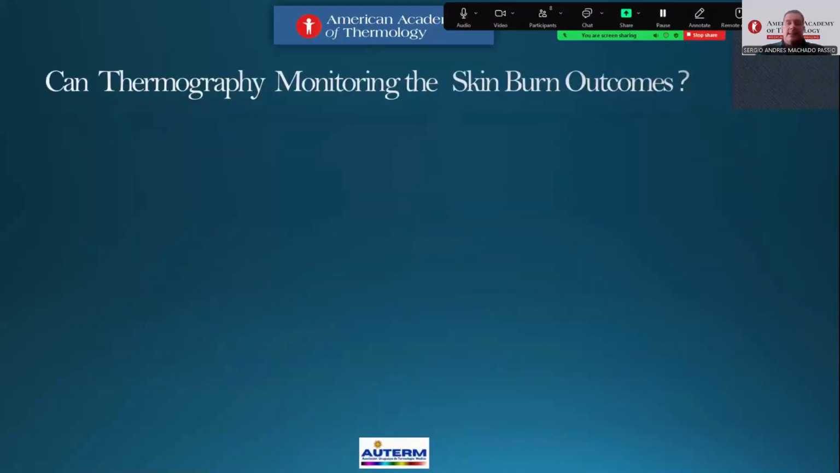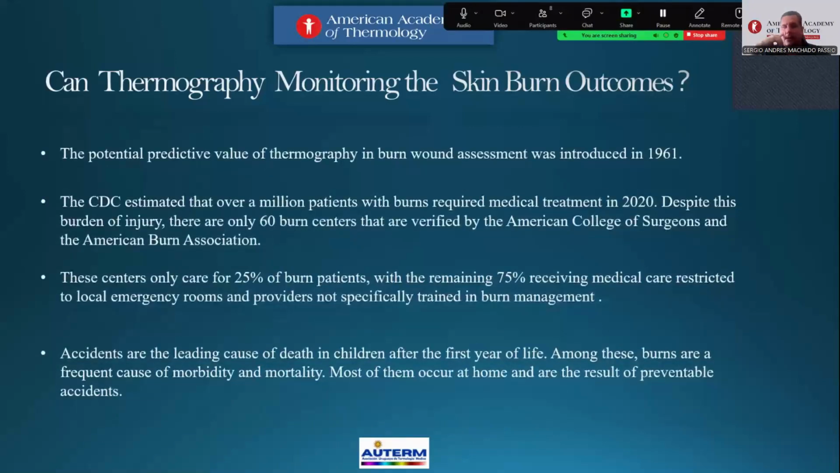We will share information about whether thermography can monitor skin burn outcomes. That's the question. How important is time for skin burn outcomes? The potential predictive value of thermography in burn wound assessment was introduced in 1961.